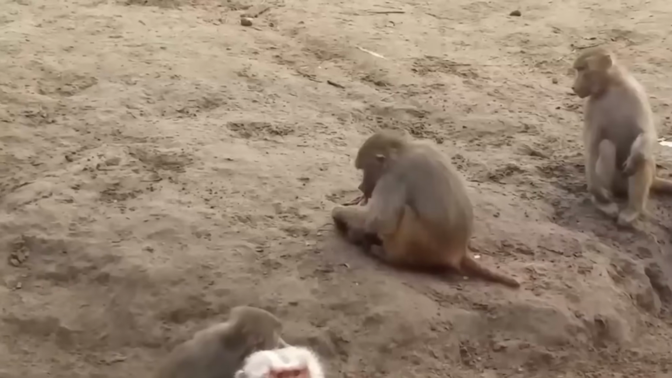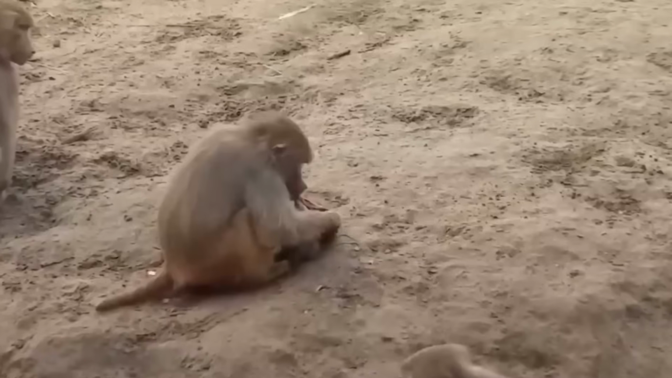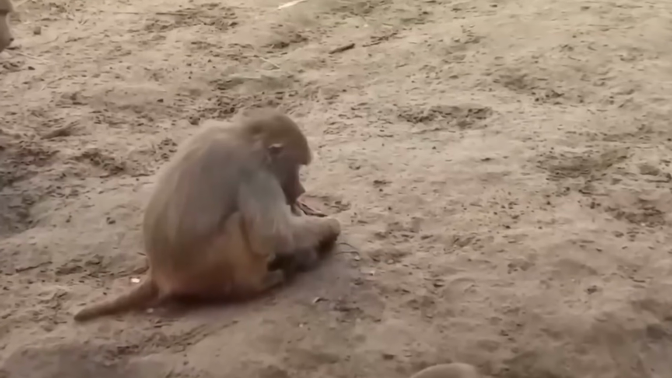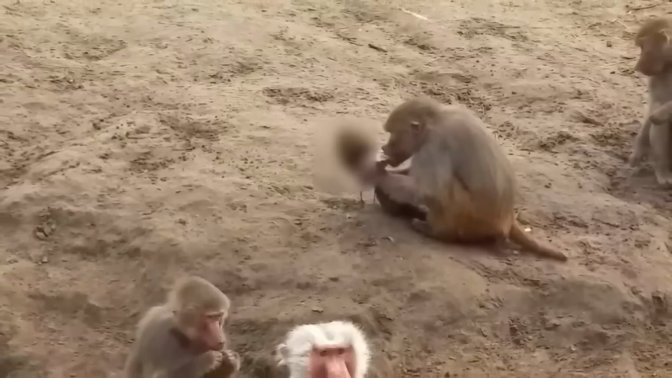His eyes sparkled with joy as he plucked the fruit from the cactus and bit into it. The sweet and juicy flesh cooled his parched throat, and he savored every bite. With each bite, the monkey's hunger slowly evaporated, and he felt a renewed energy.